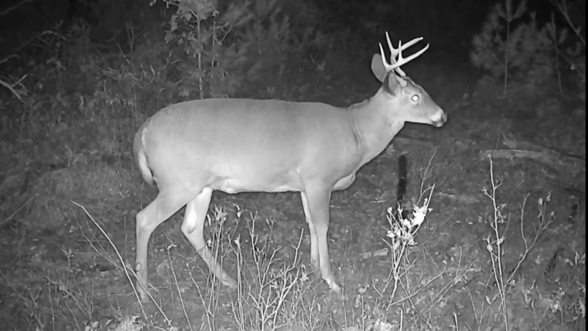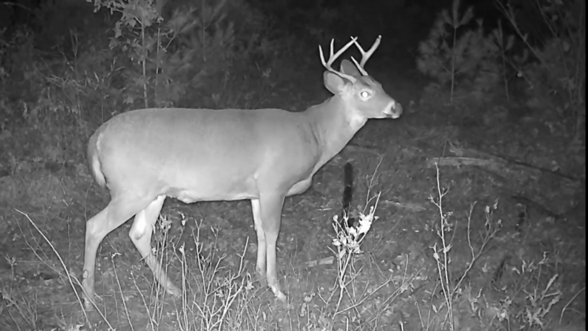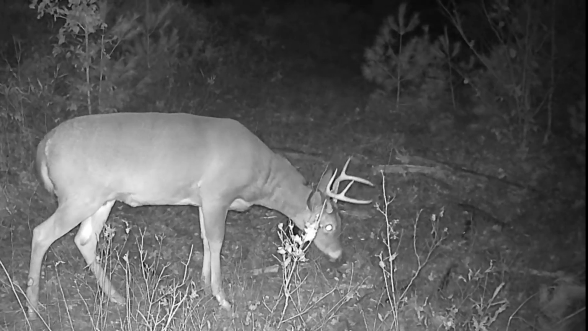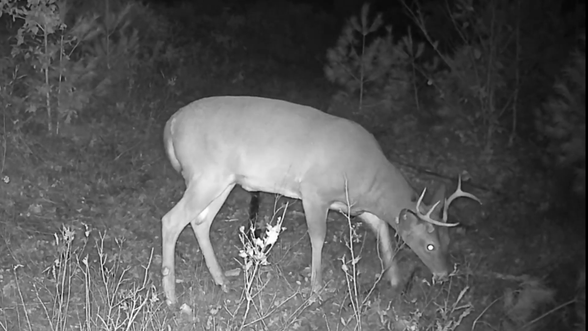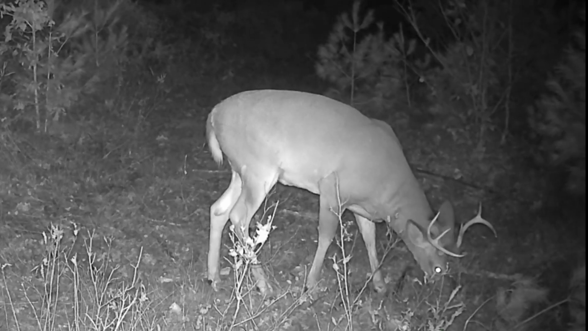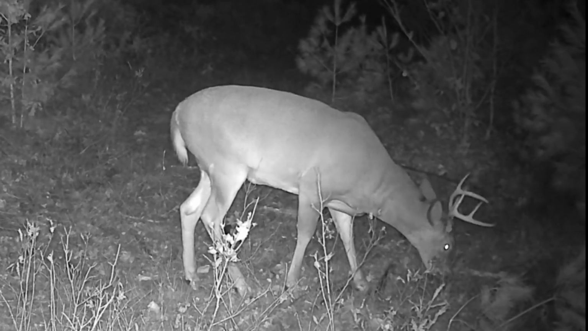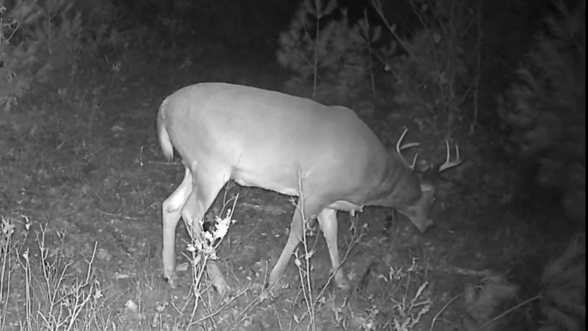I think this video is fantastic because you can see how shiny his nose is. You can see all of these very fine details of his body structure. You can see his brisket, and you can see the wrinkling in his neck. I think it's interesting that his neck is nowhere near as big as the big buck that came through here last week. Luckily, our cameras have full batteries this time, and these clips are not 2 seconds long.